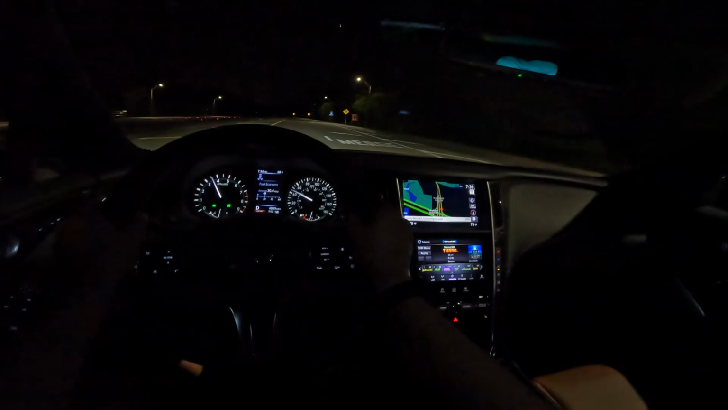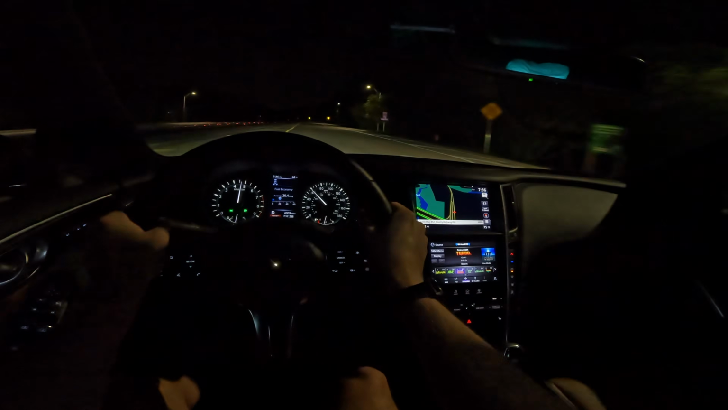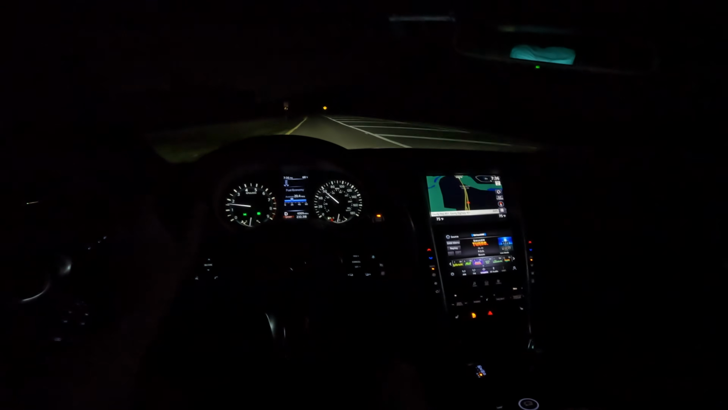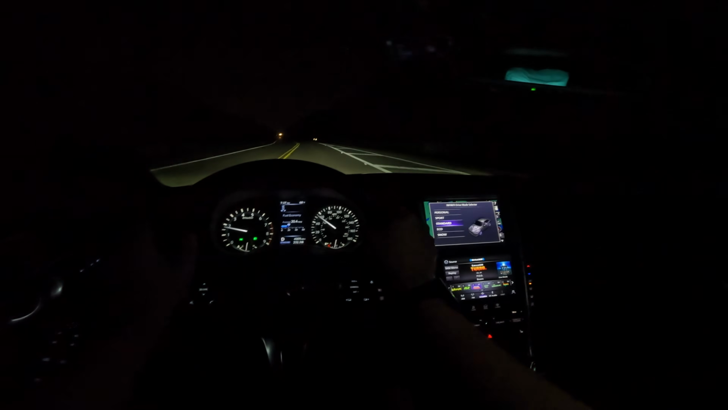Accelerating out of the turn. Just so fun to ring this thing out. It's by far the best thing about the Q50, the twin turbo V6. So let's just put it back into standard mode here.